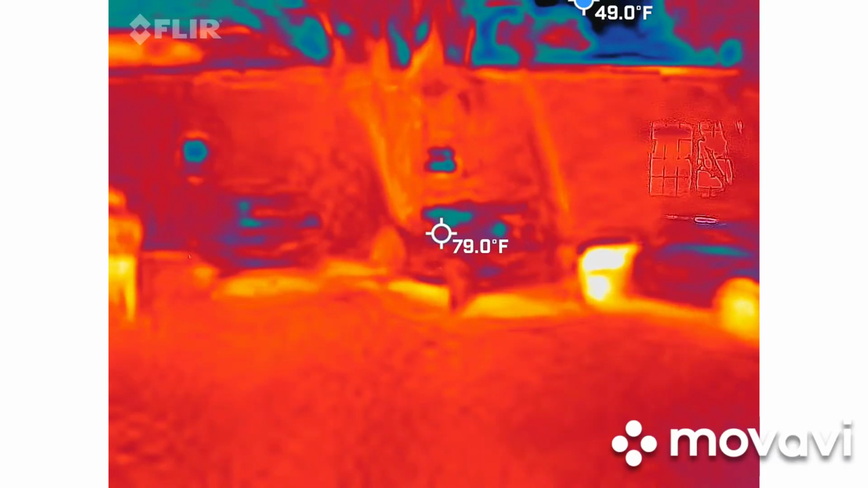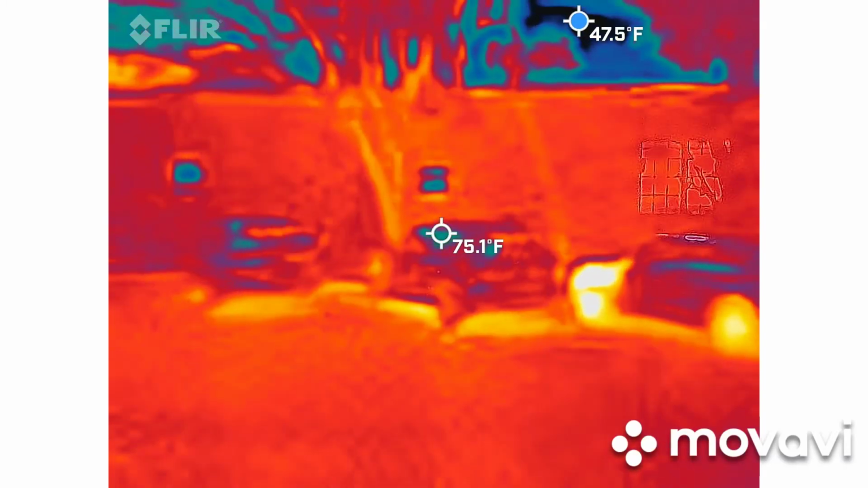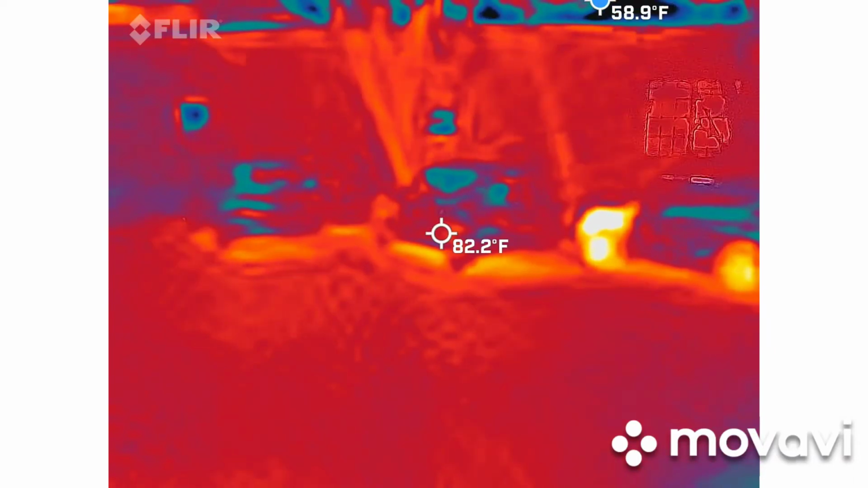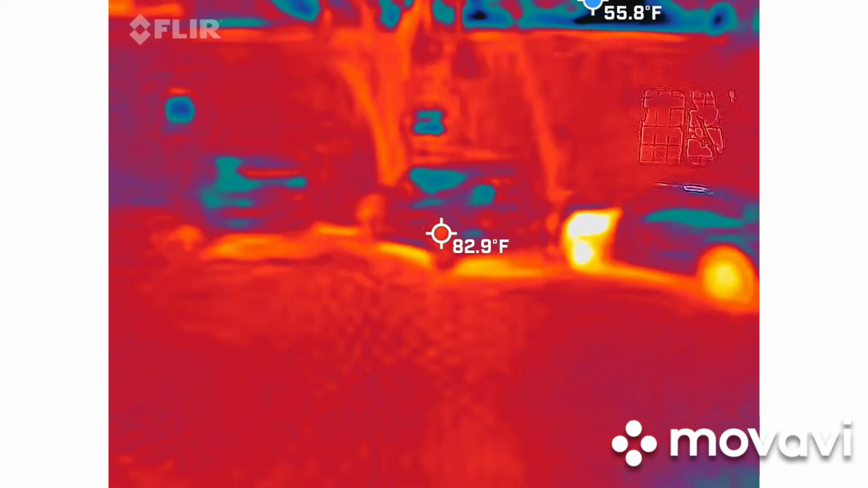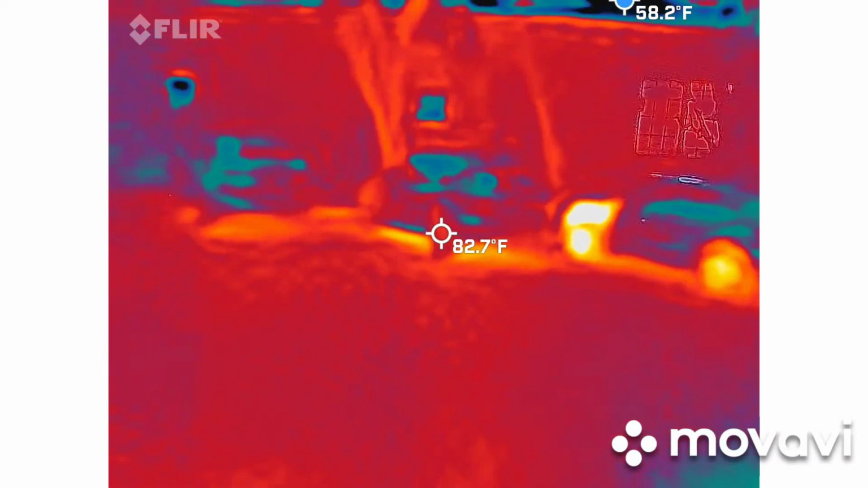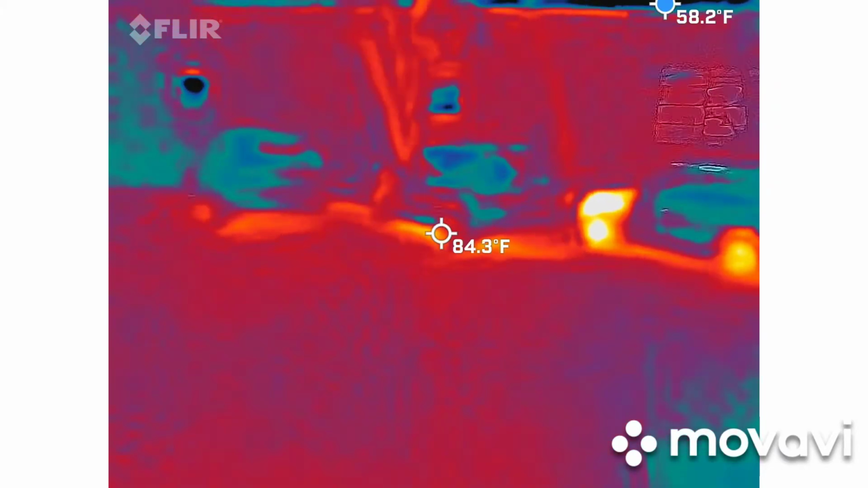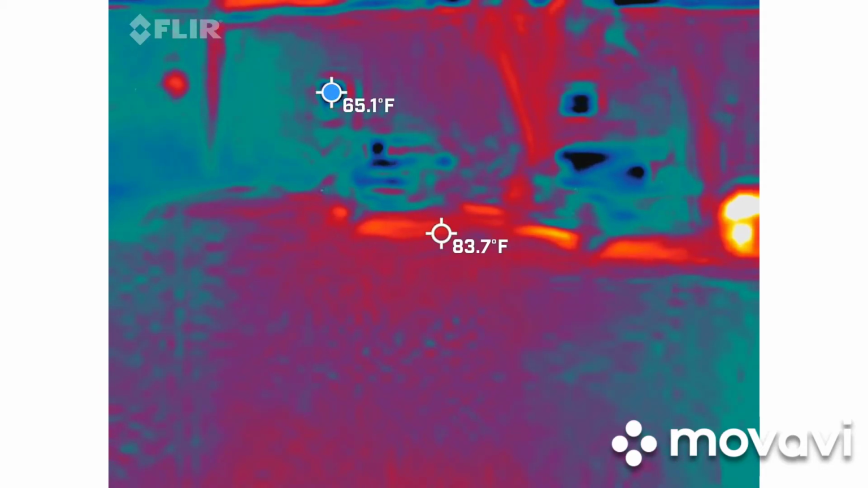Yep. Now I know that that's the back windshield, but let's say it all obviously just takes a little bit of shape, or it gets darker in color, like closer to black. Obviously something is manifesting there, and you're going to keep your camera steady on it. So that blue dot will probably automatically go to that, especially if it's growing colder, and that way I can freeze frame it and get the temperature difference.